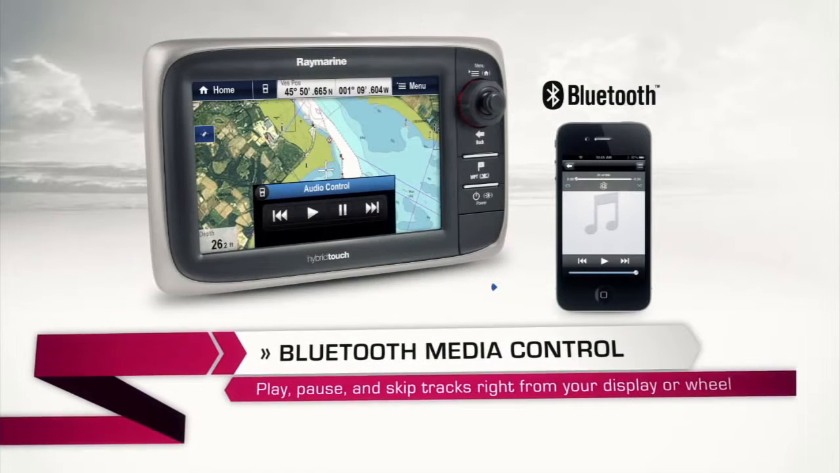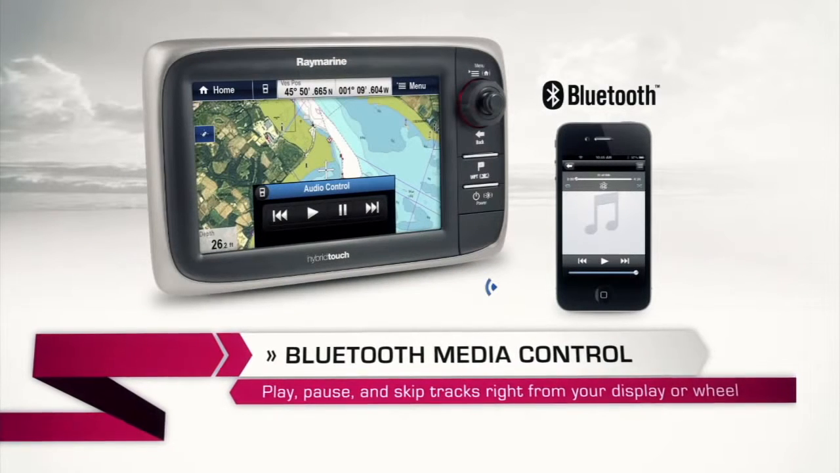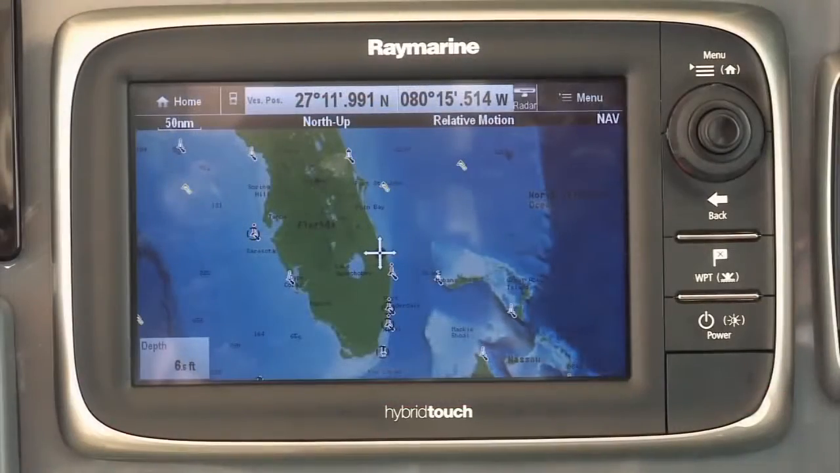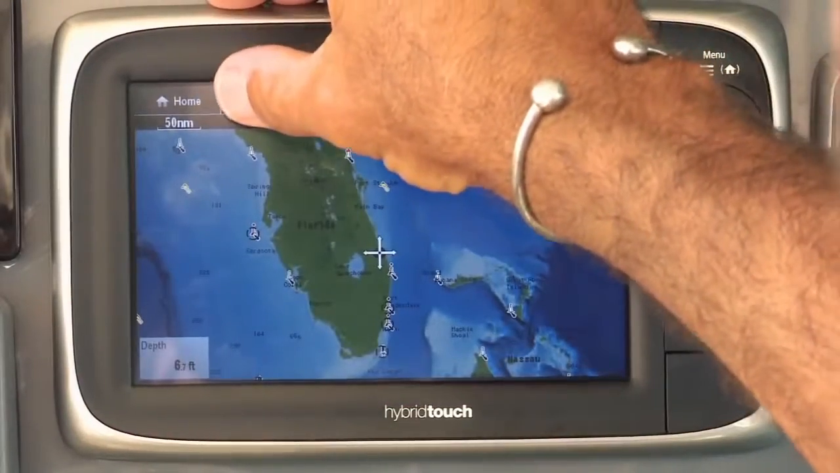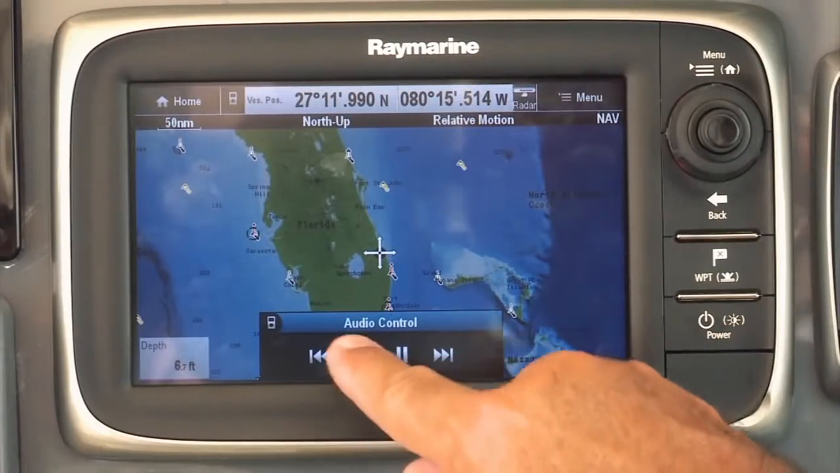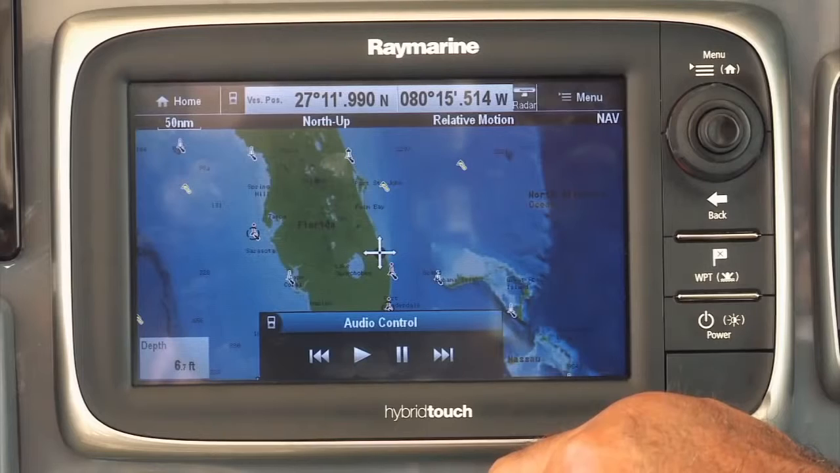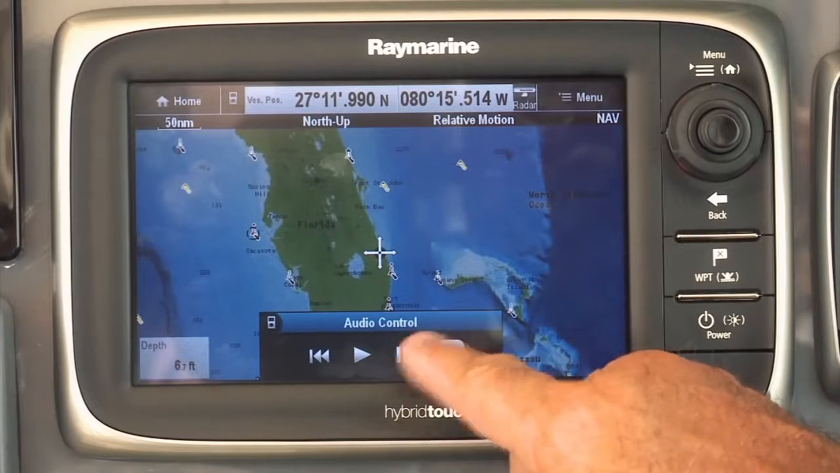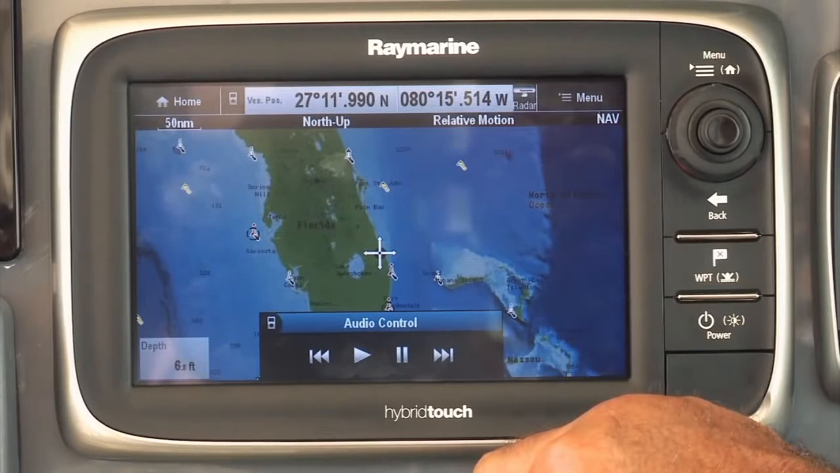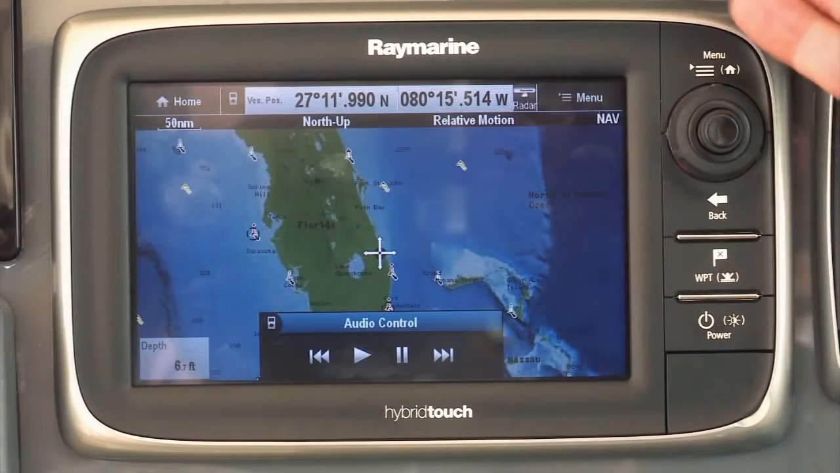Additionally, Bluetooth technology allows me to run my MP3 player, which I earlier stowed away out of the elements, right from my E7. Let me show you an example. I push my MP3 icon right here on the E7. My audio controls come up, I can hit my play button, start rocking out the tracks, I can skip tracks, I can even stop the tracks if I have to make a phone call or have a conversation. Very simple, very clean. The E7 does it all for you.